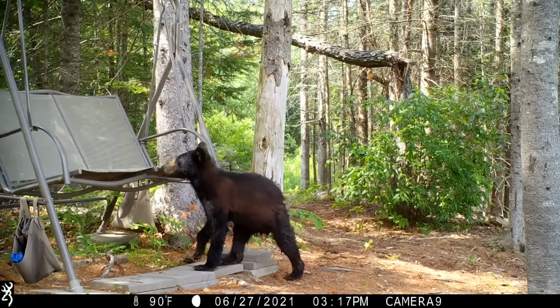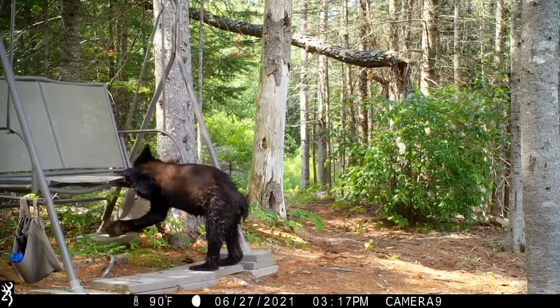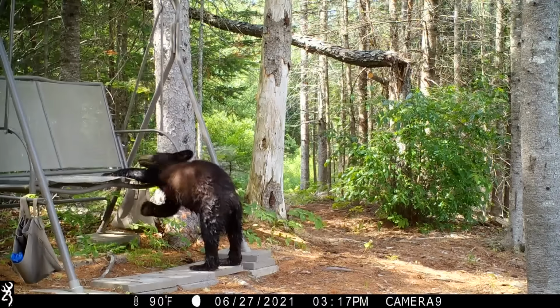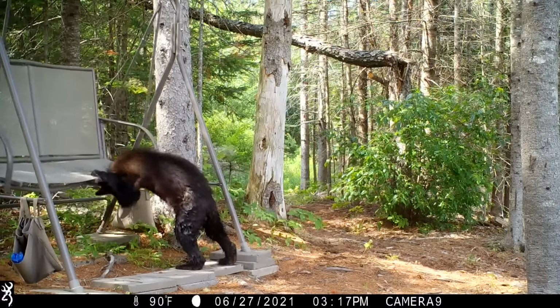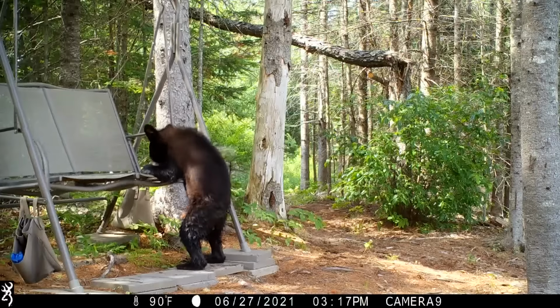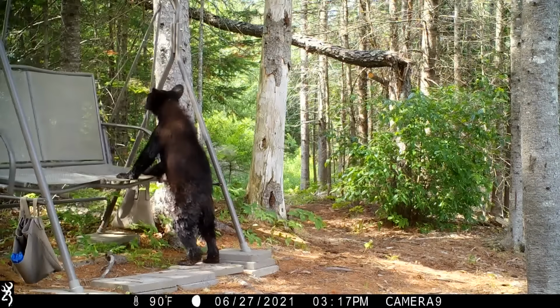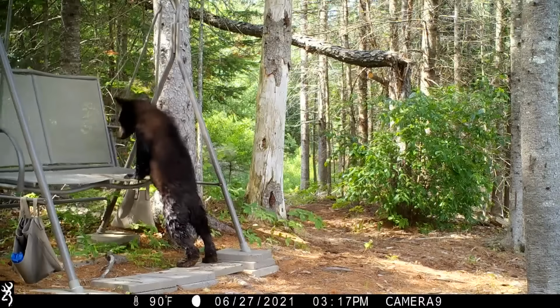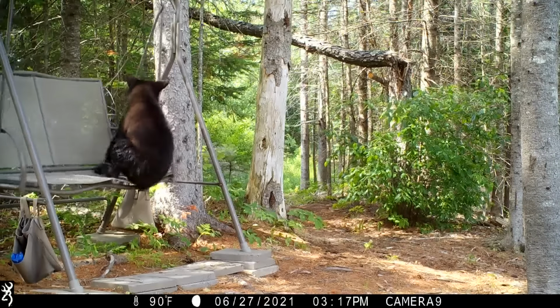And the bears have walked by there for quite a while, but this one young bear, it would walk past the swing several times, during different times that we would capture it. And its interest just started to peak on the swing. It would rub and leave its scent and then walk away. But as you can see now, this last time, the bear actually decided to climb up in the swing and give it a try.